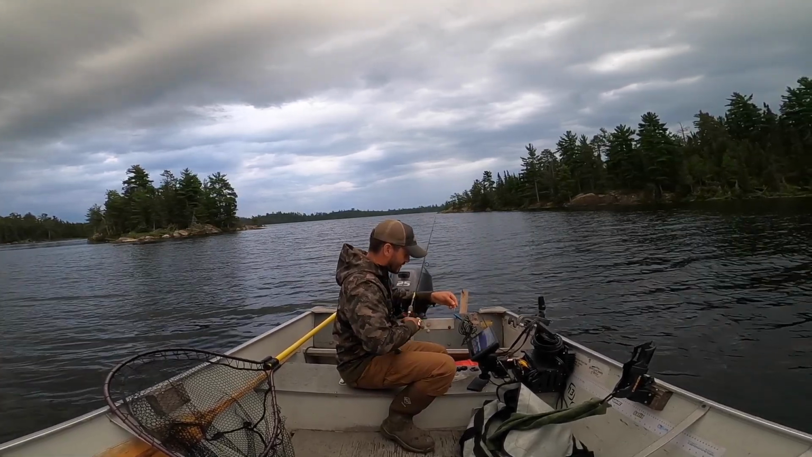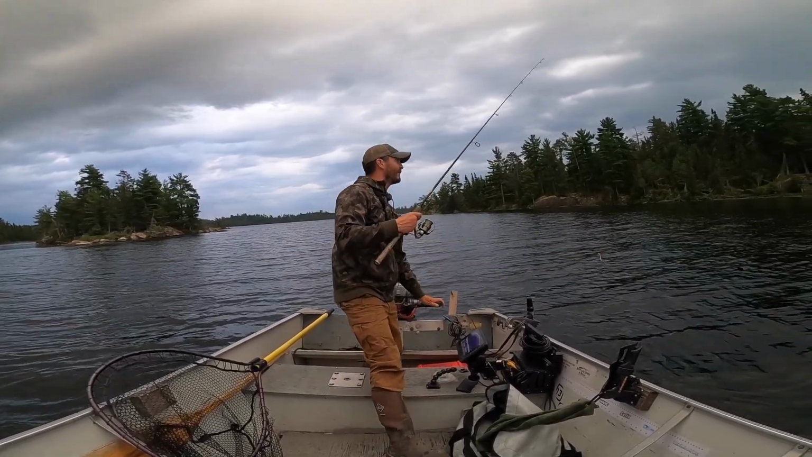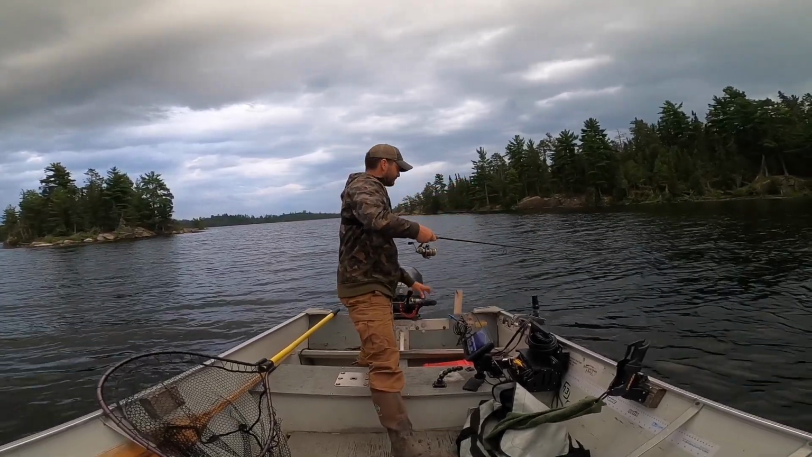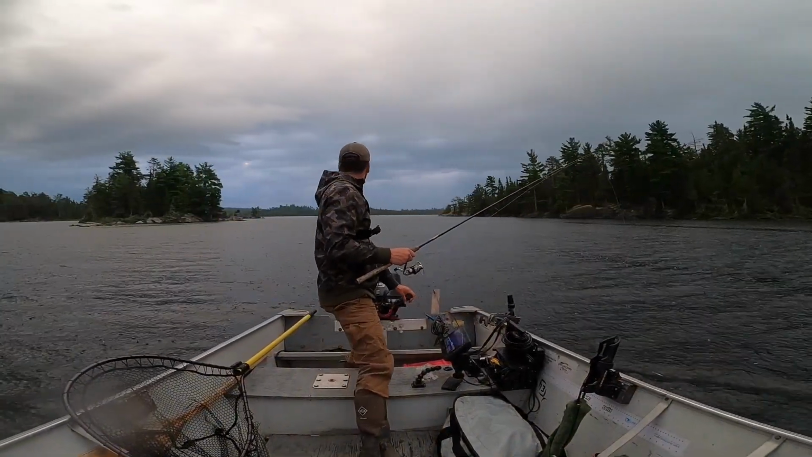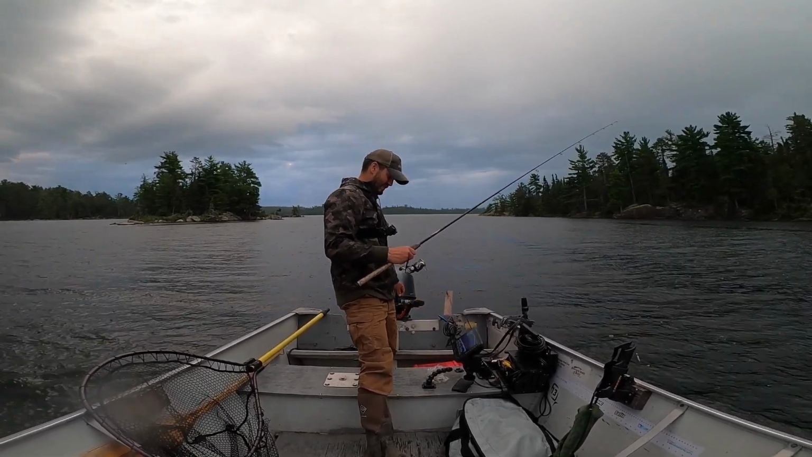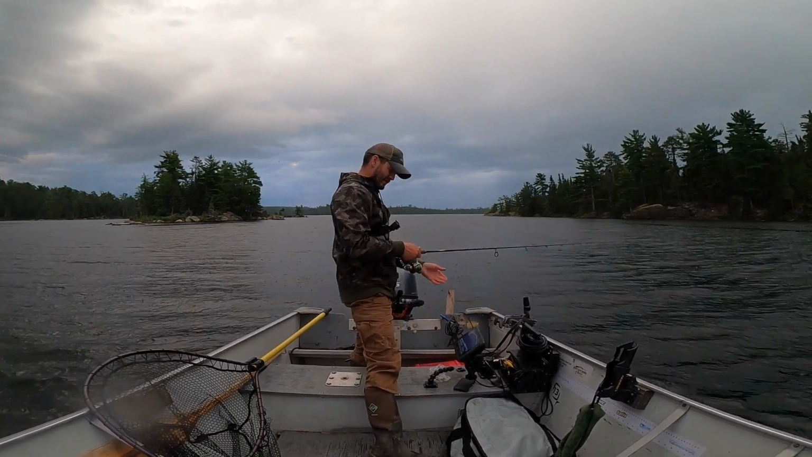Okay, let's get back there, because there is a pile of walleye sitting there right now. We got the storm moving in. Here's that rain. Pile of walleye down there. I said one more. I gotta get that one more.